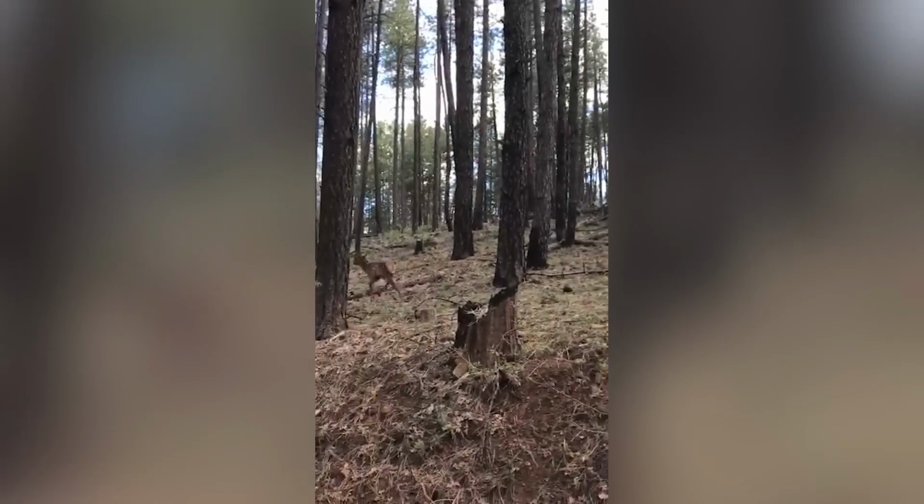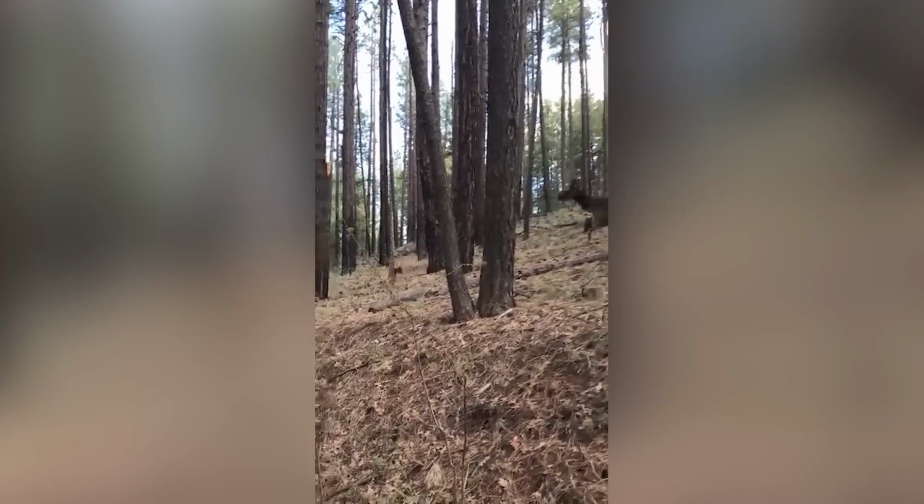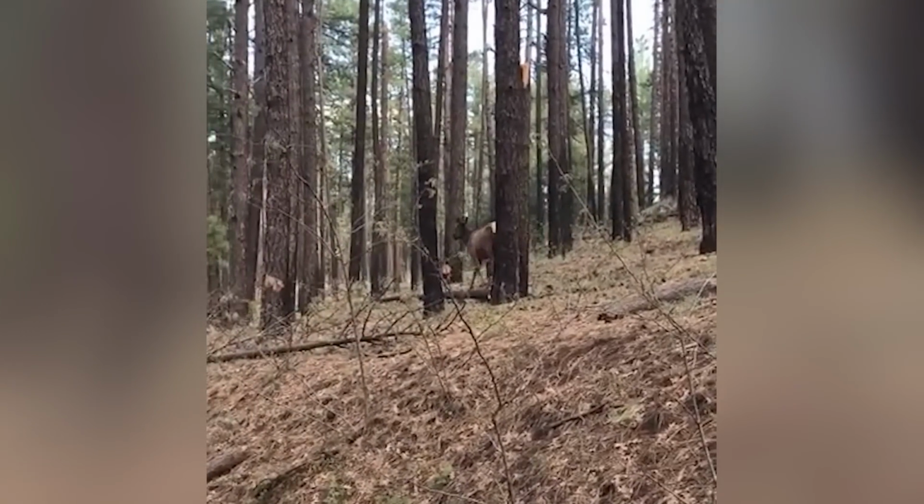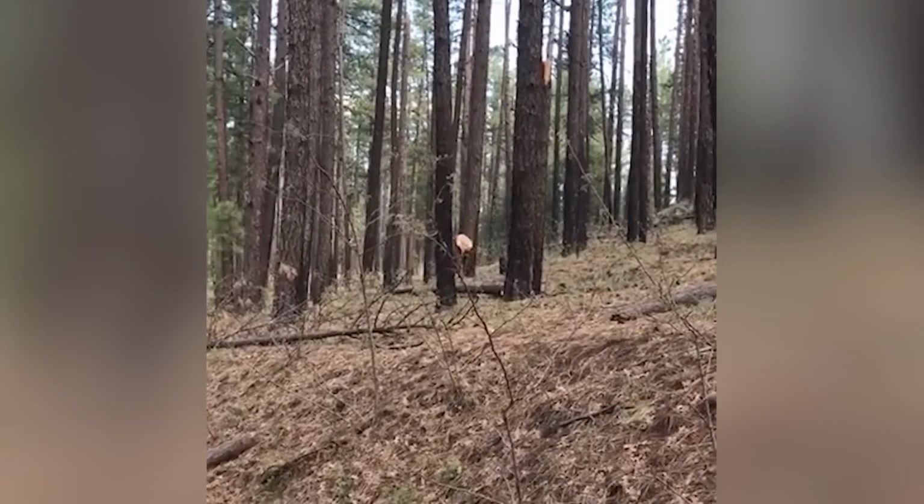Thankfully, all parties got out alive from this situation, perhaps the bear disappointed of the missed meal, as we can see him continuing to chase after the two deer.